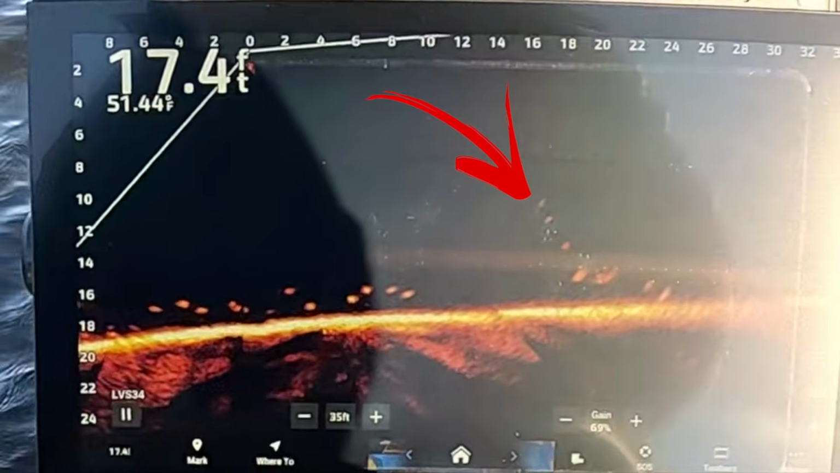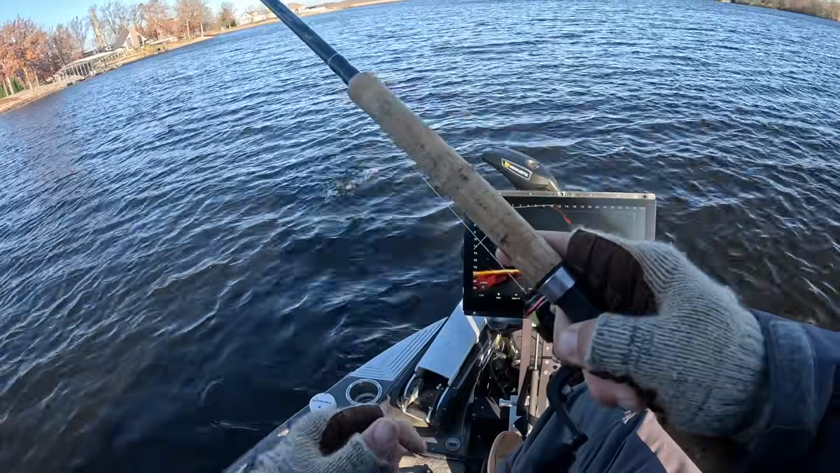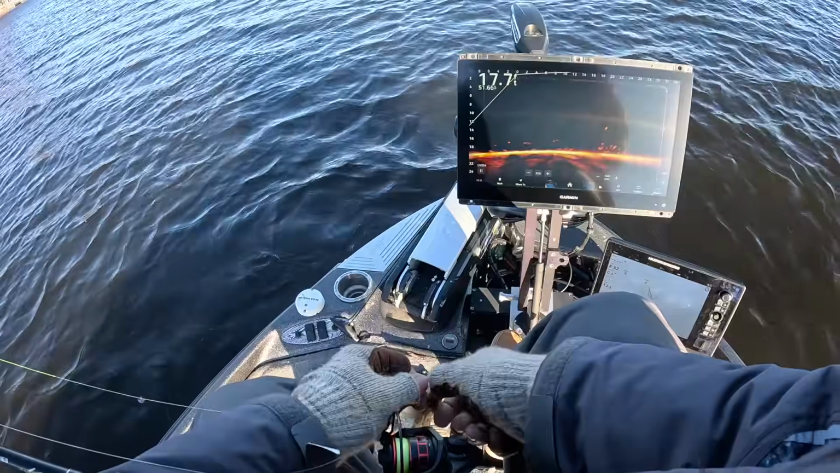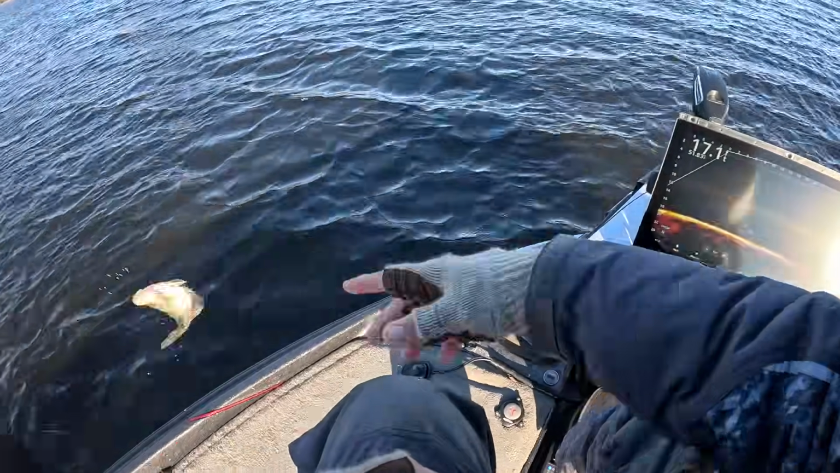Just trying to get his attention is all it is, and here he comes. And we got him. Yeah, we played him perfect, guys, perfect. Small guy, good start though.